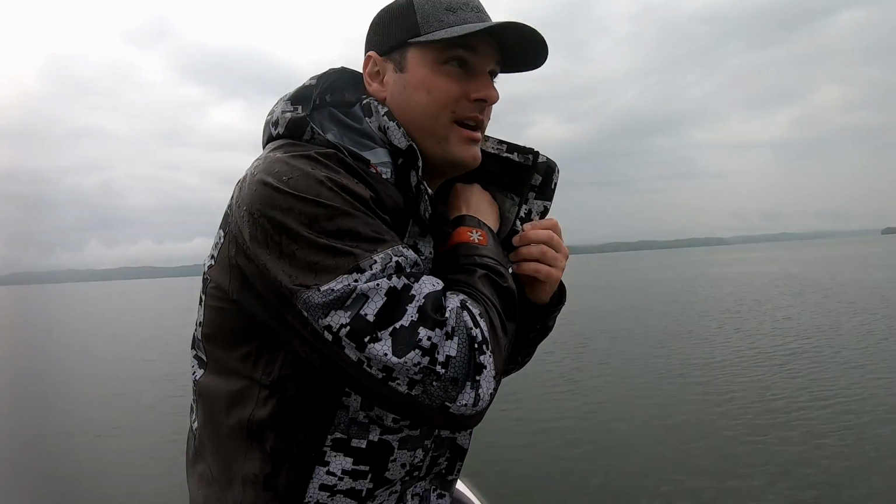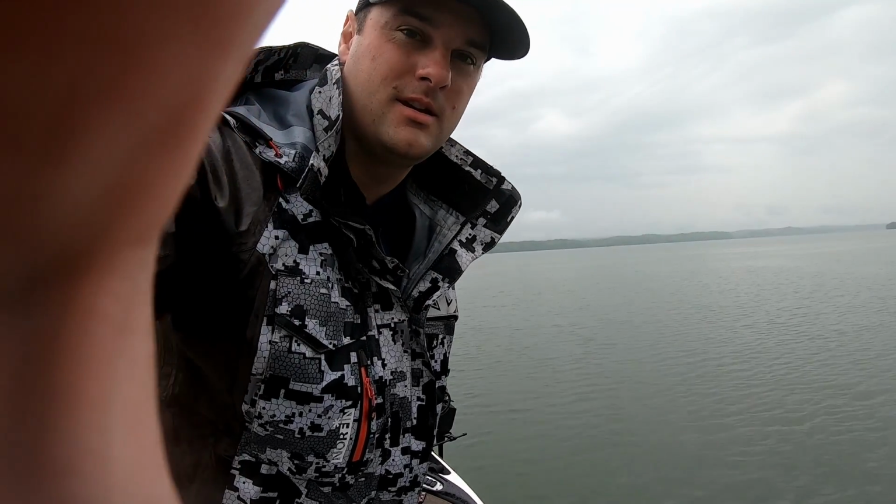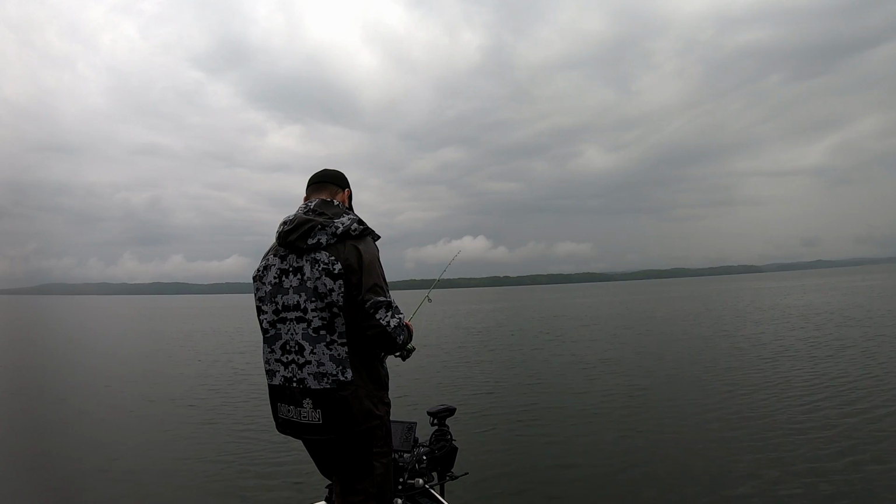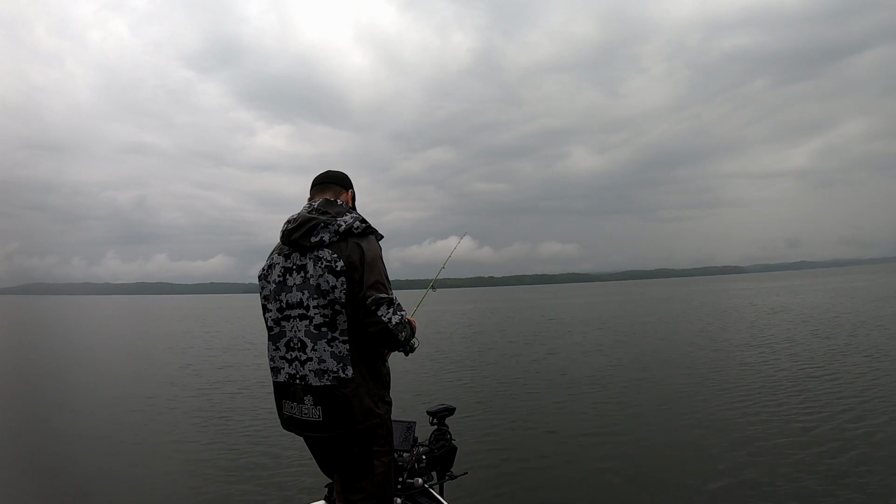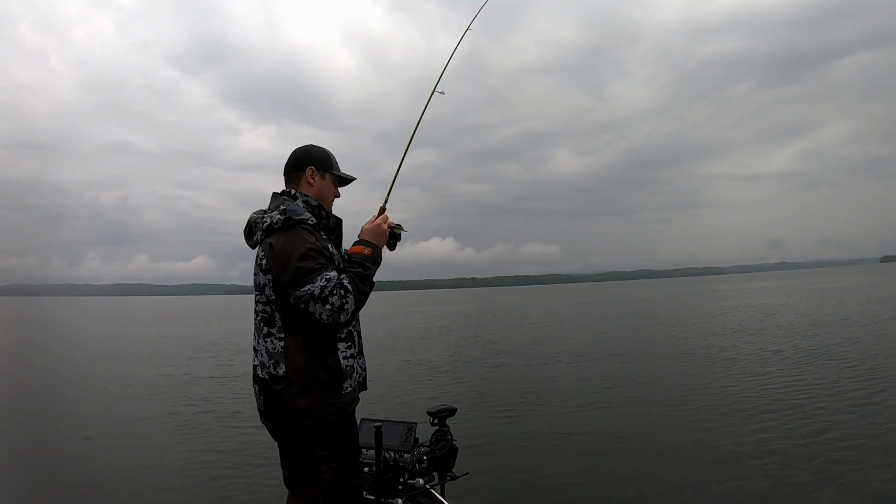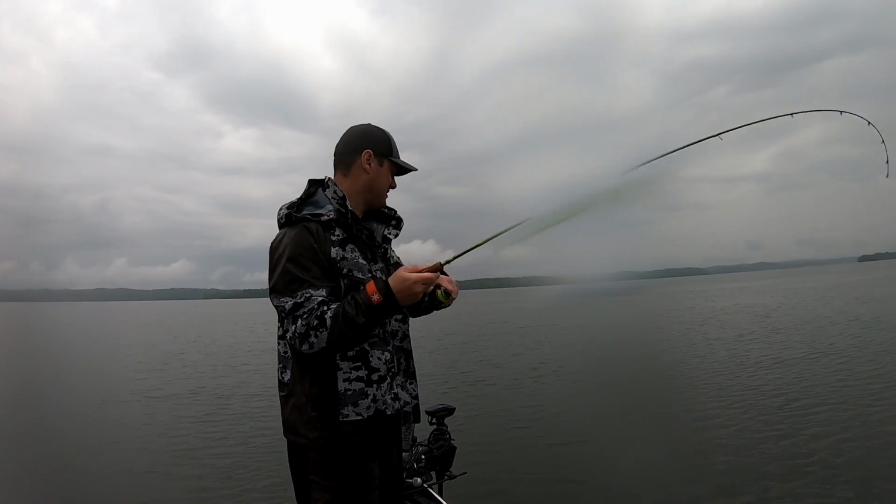That was a really light bite. I had to keep that jig right in front of its nose for a long time. You can tell the bite's starting to slow down after this rain. That's a bigger fish.